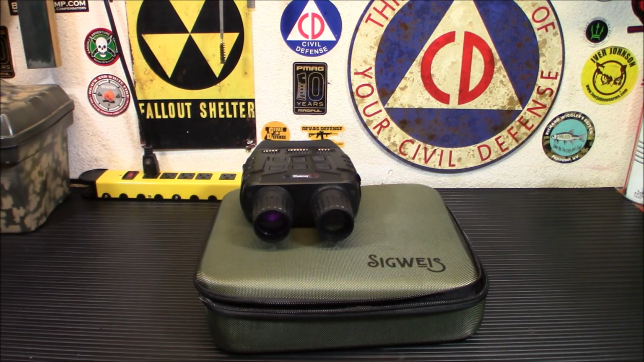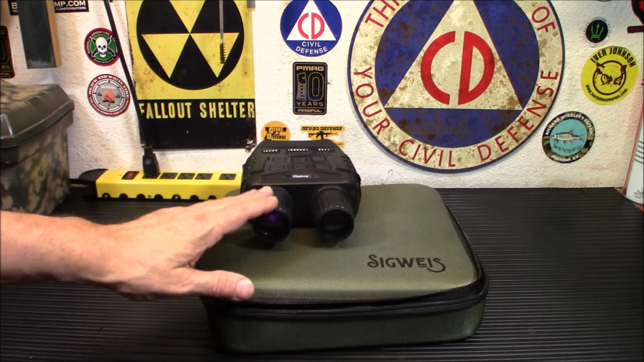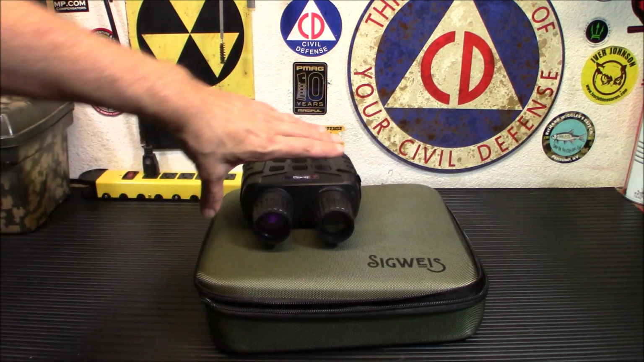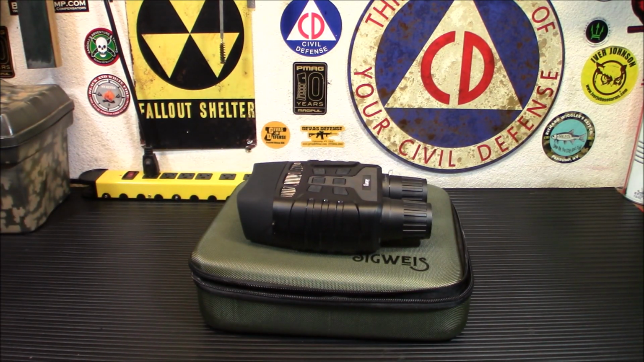So just want to let you guys know, when you're using digital night vision or Gen 1 or Gen 2 Plus or stuff like that, you're still going to have an IR illuminator, and chances are you're not going to be completely invisible. However, it's a handy little unit, and for what you could use it for, say a home security watch, seeing what's going on on your property during some kind of unrest or whatever, it still comes in handy and is still a very viable unit.